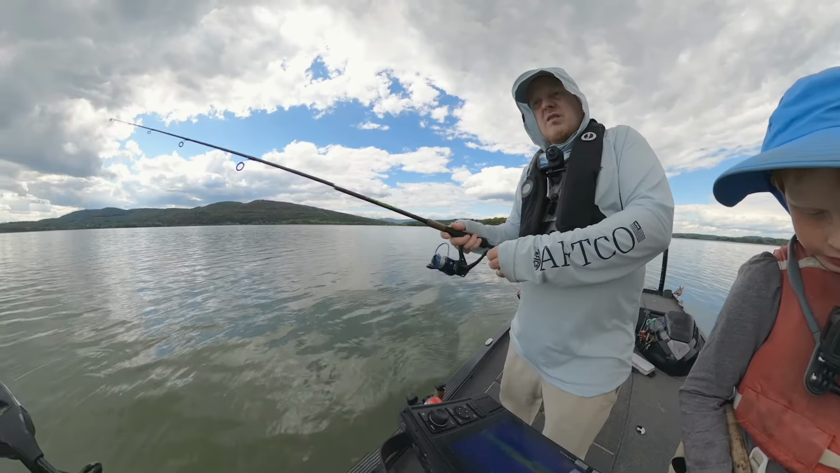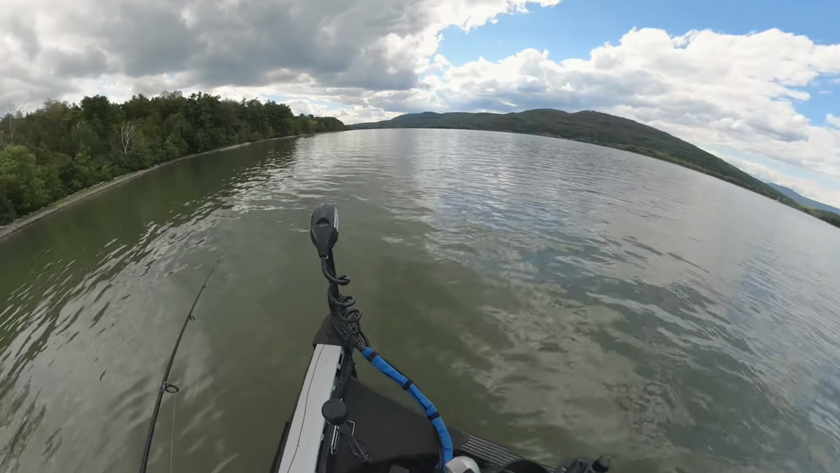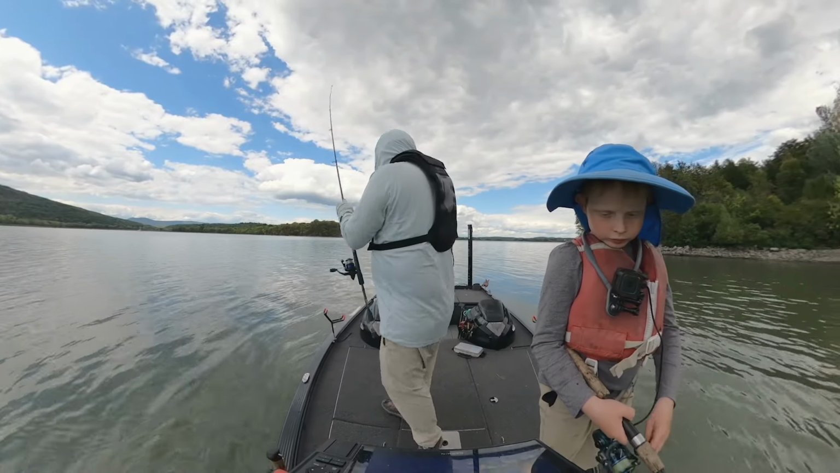And as long as you give piles like an hour, 2 hours, you can come back around to them. So if you find 4 or 5 in a small area, you can just sort of circle back and forth. So I'll give you one spot away. We launched at Larrabees Point, which is right behind us.